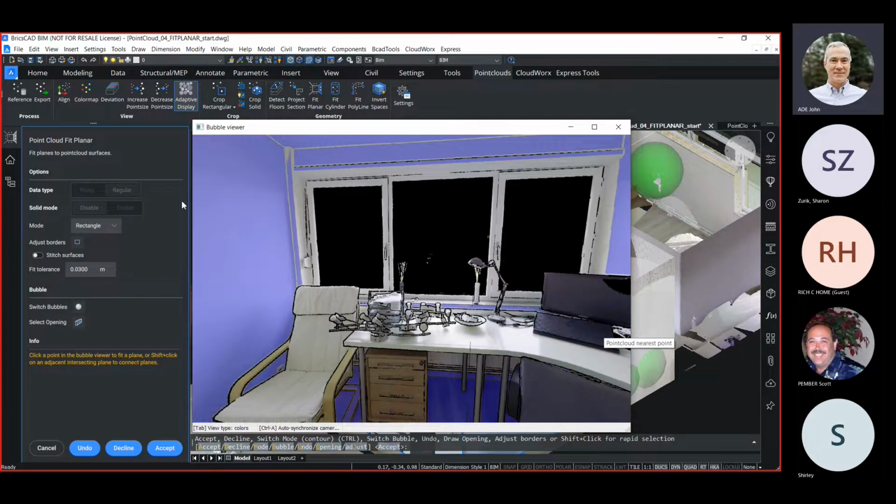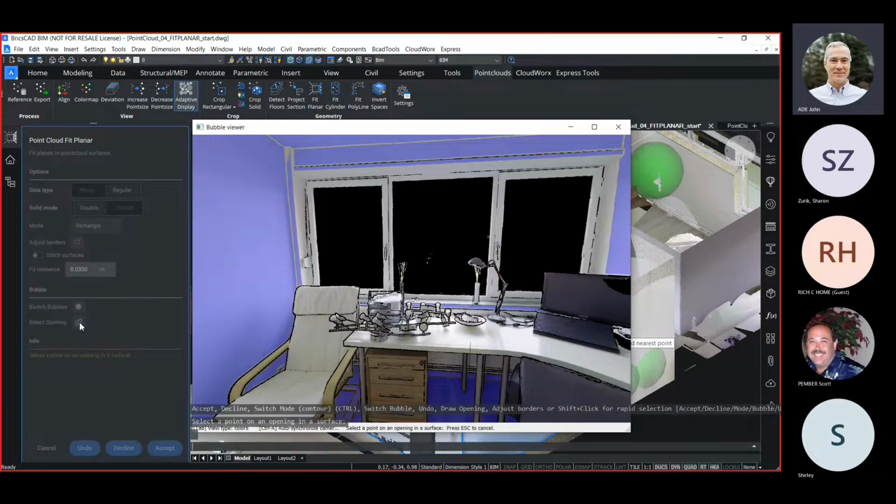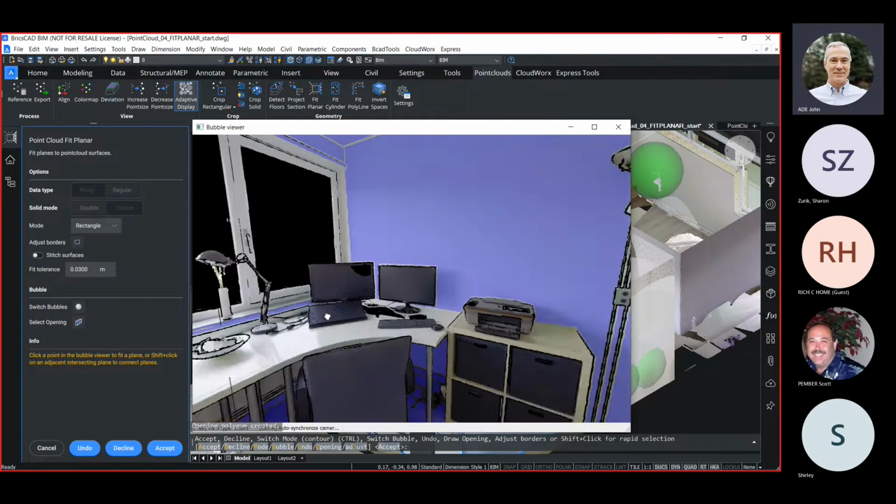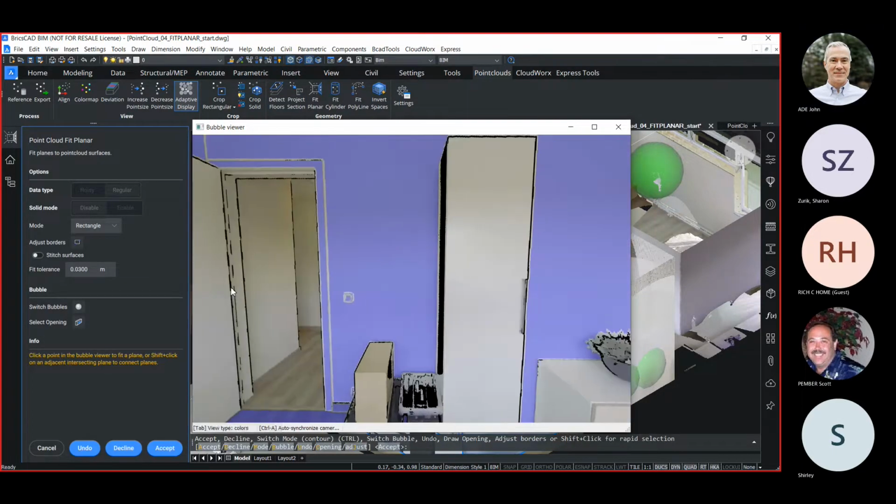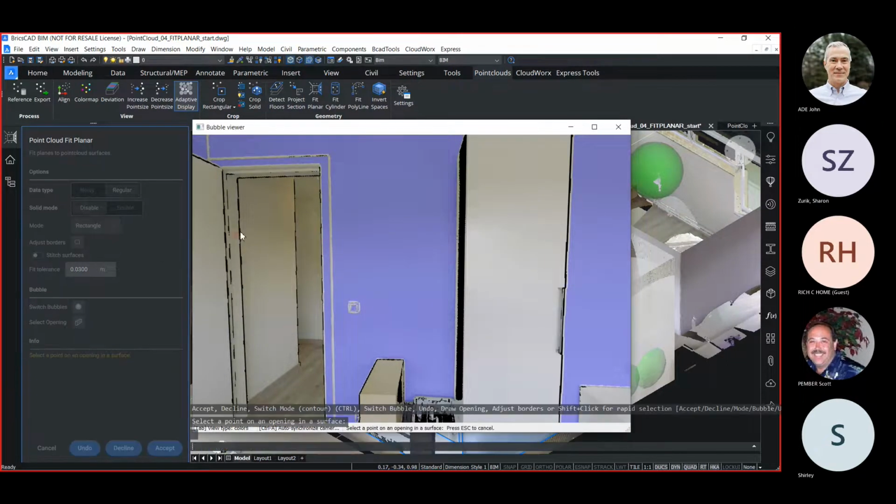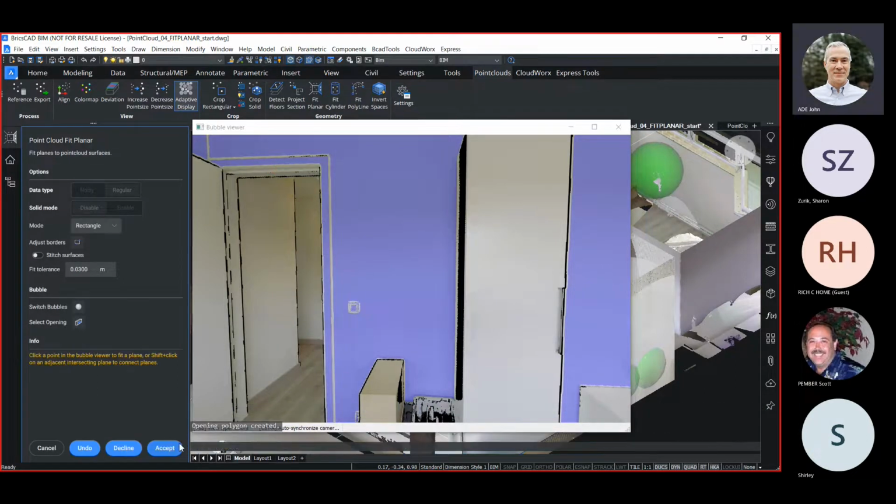And before I accept these selections, I'll go ahead and add openings. All I have to do is define where those openings are for the window and for the door. And accept it.